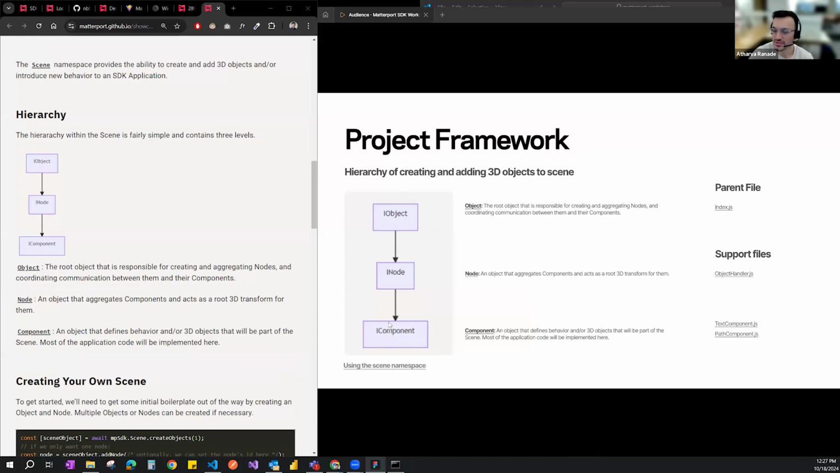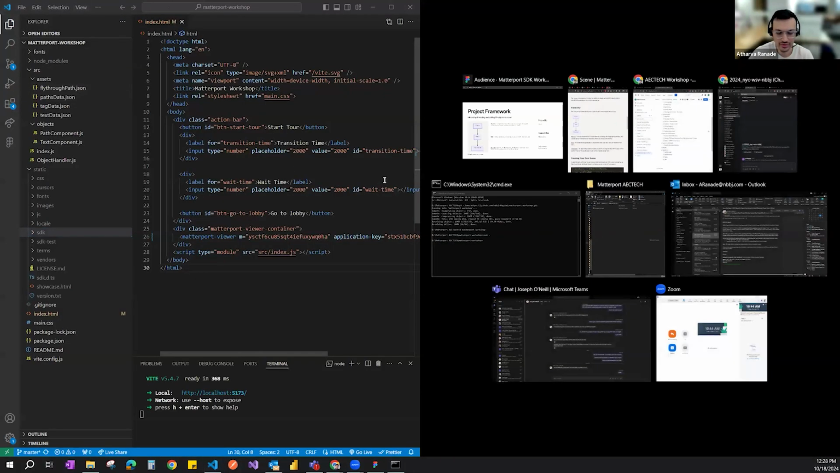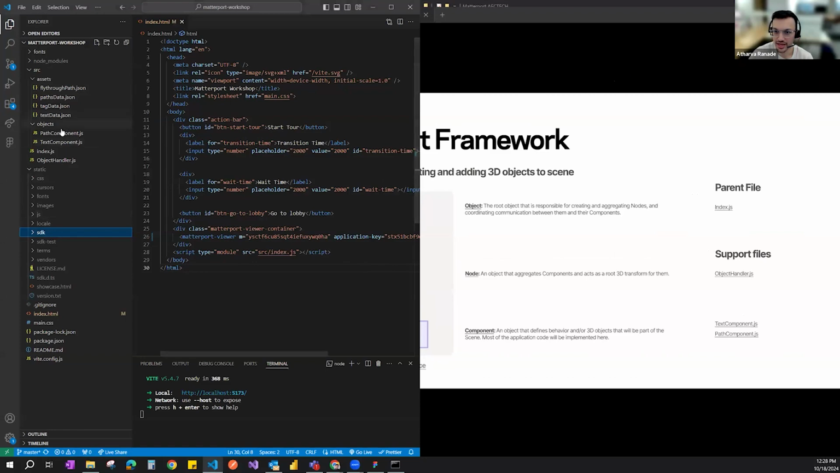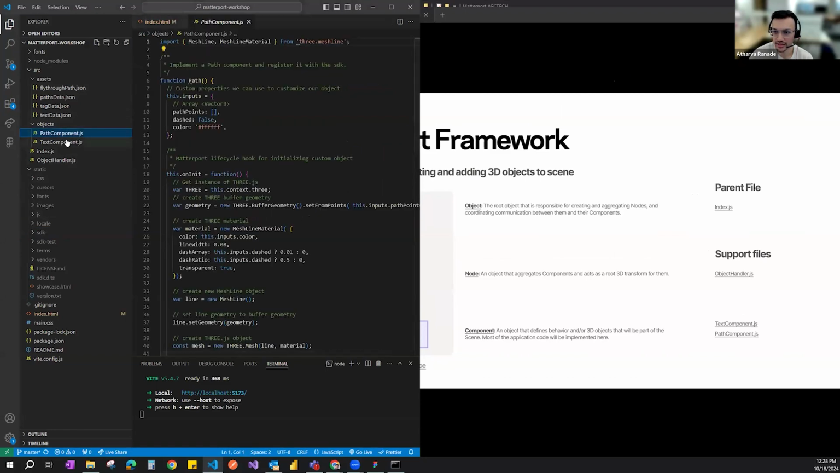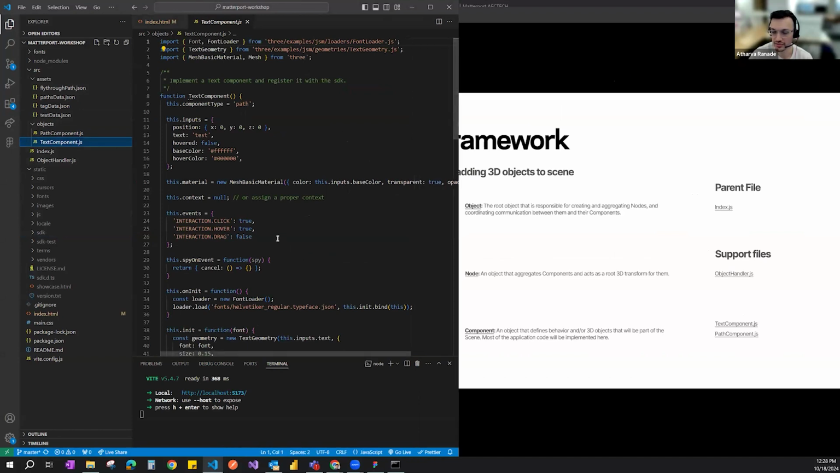In terms of how they link together, the component is the object that defines the 3D object itself, so this is where you set up all of the 3D object logic. If I go back to the code, you will see there is a path component and then the text component, and this is where I'm setting up the actual logic behind the 3D object.